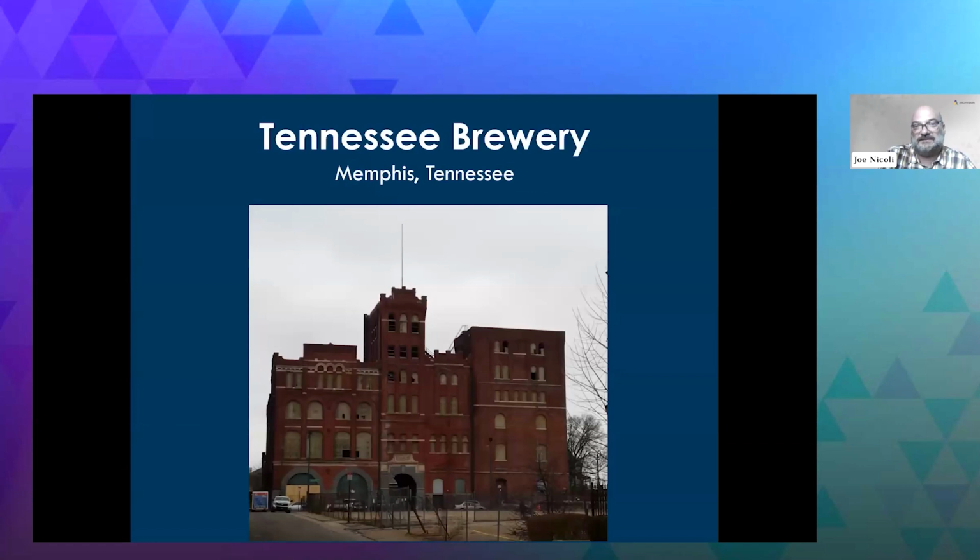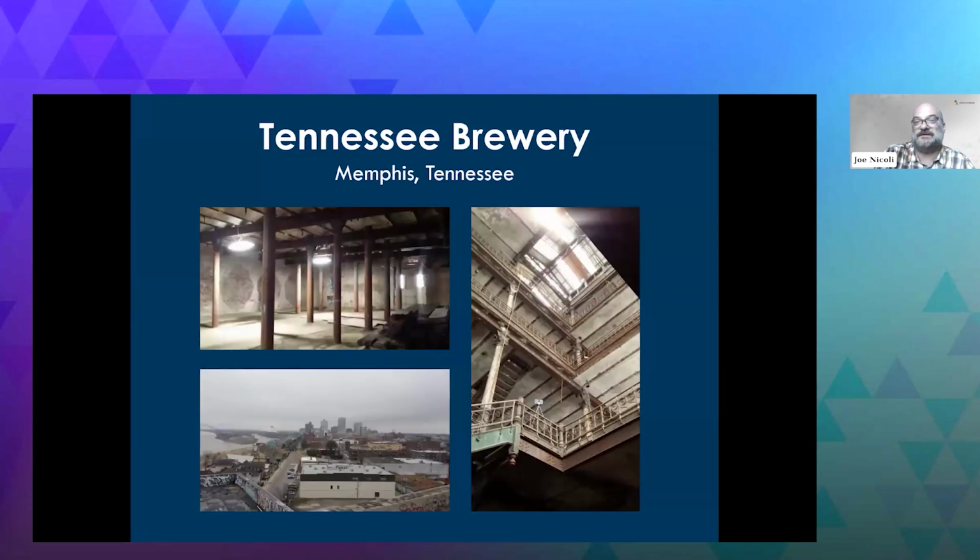This is the Tennessee Brewery in Memphis. This is a very typical project from us. This is a 1908 brewery that's being converted over to loft apartments, and I swear to God, a farm-to-table restaurant. I can't tell you how many farm-to-table restaurants we've done. It's a lot. So you have this beautiful little building, and you need to fit your design for your new loft apartments and your restaurant into it.